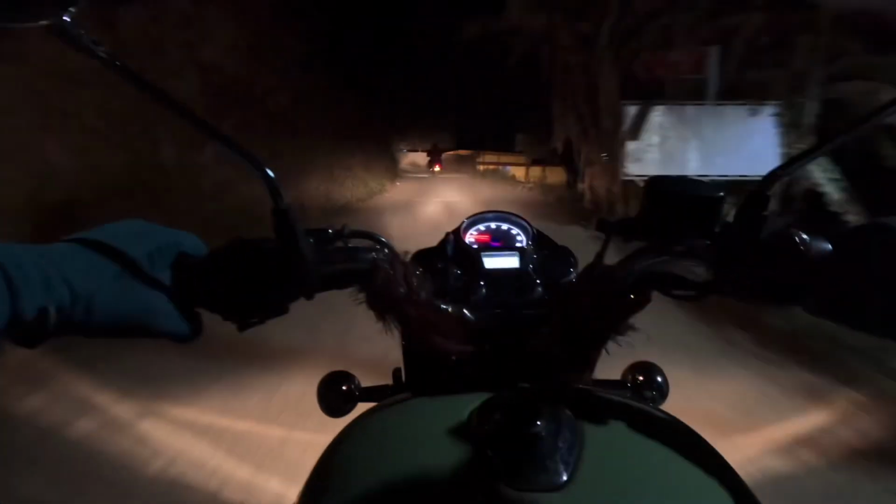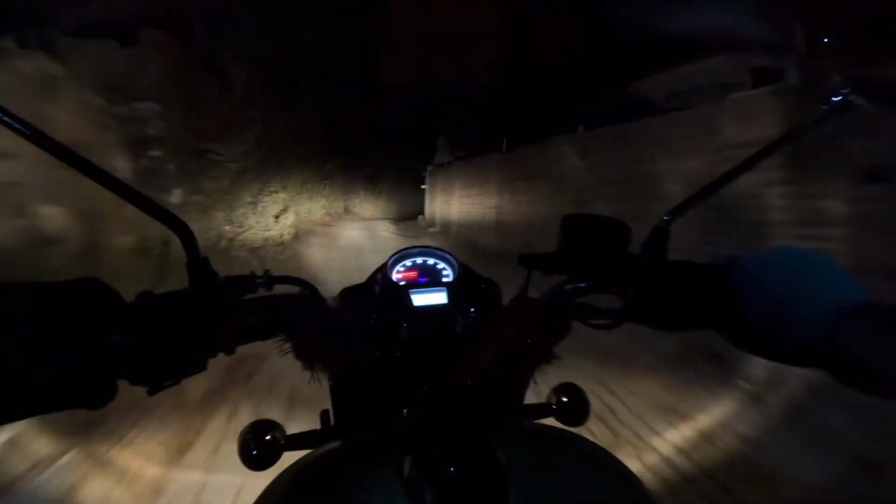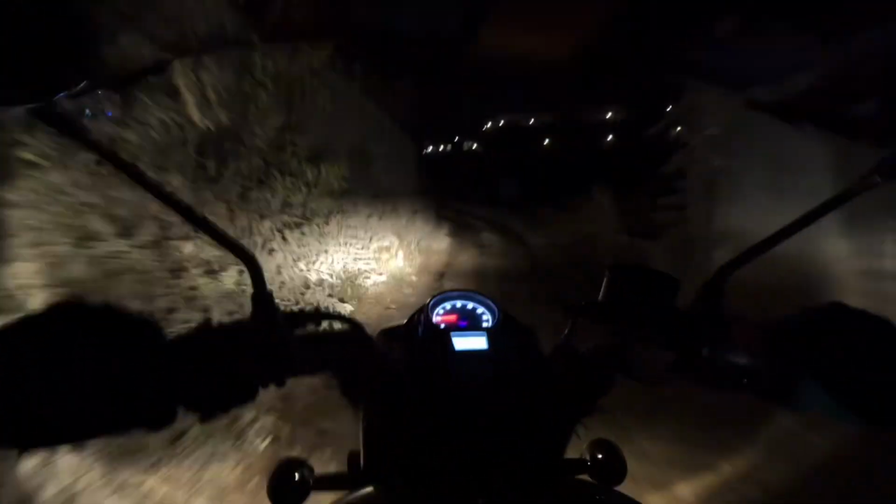I was like, oh fuck, bro. Scraping foot peg. Scraped the foot peg, so I got concerned also. Yeah, if you go too slow on the hairpin, you fall. You go too fast, you fall. You go too slow, you fall.